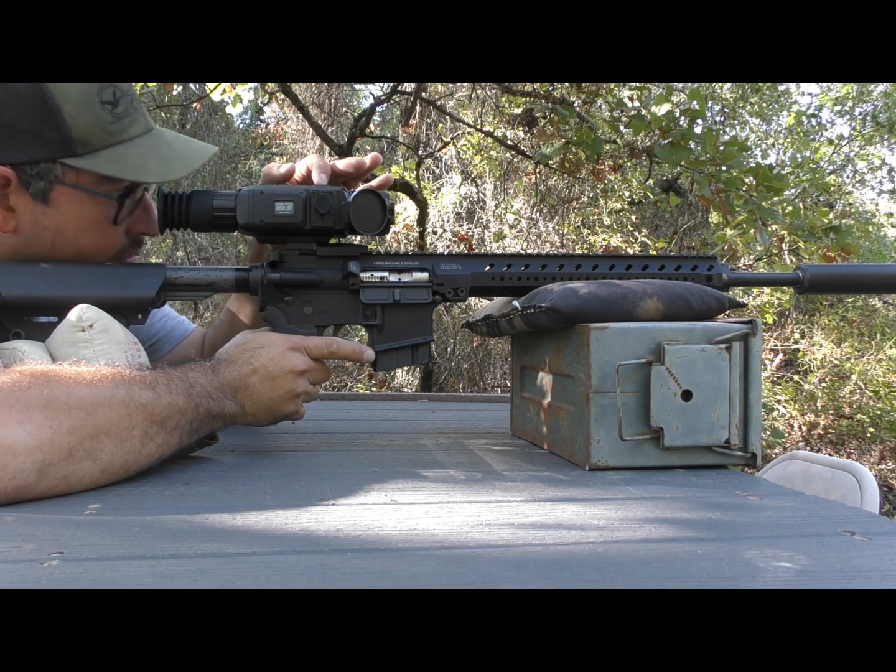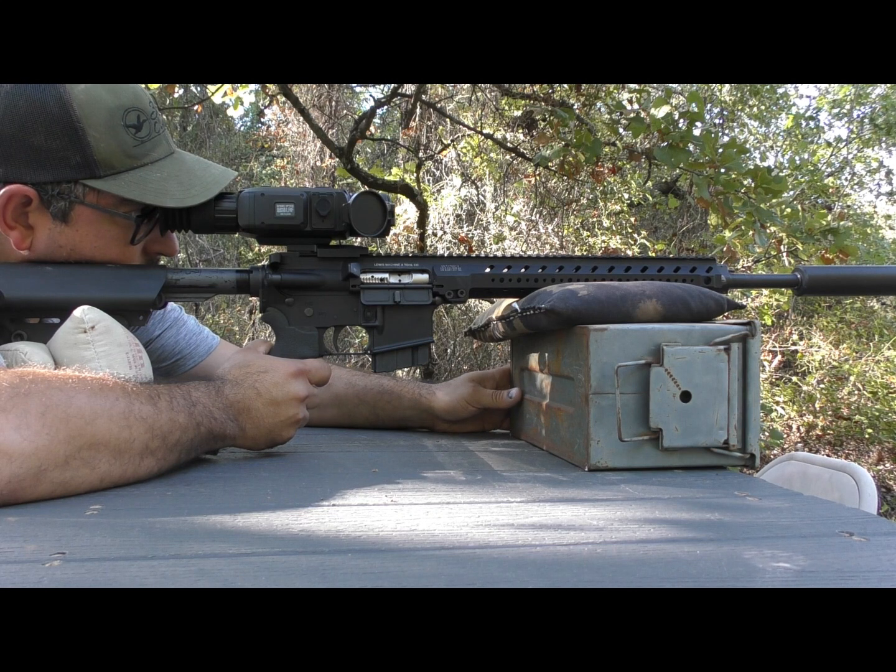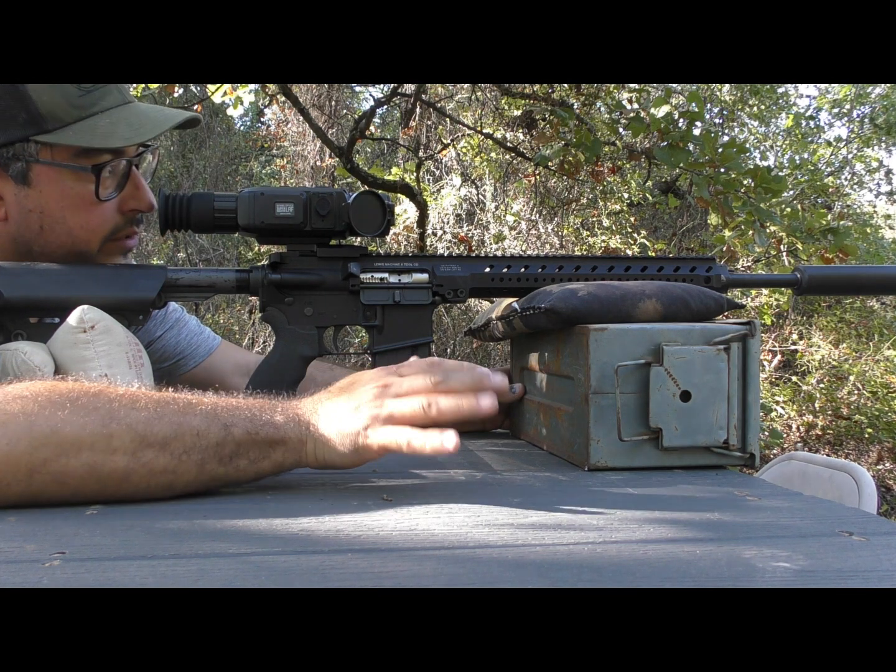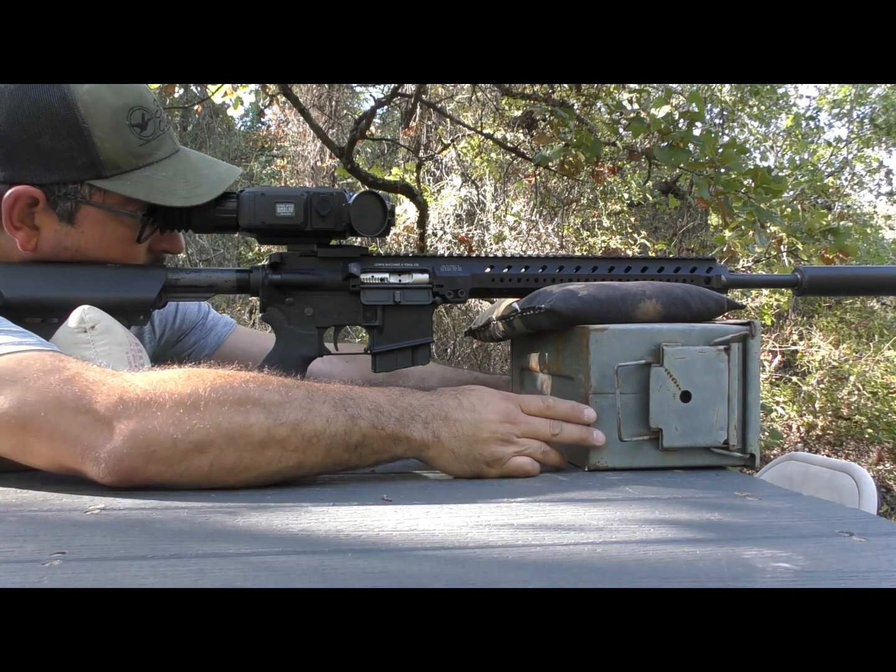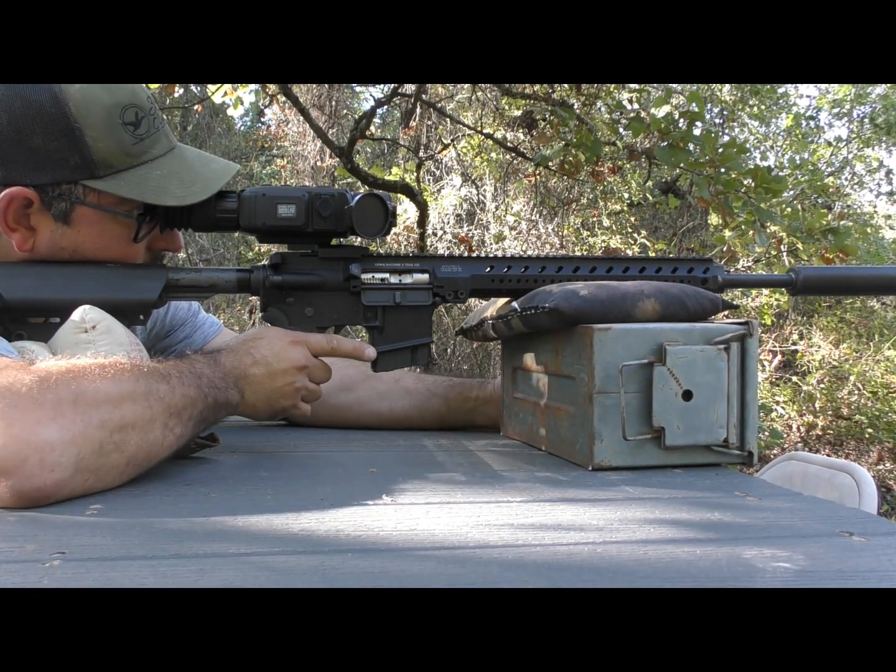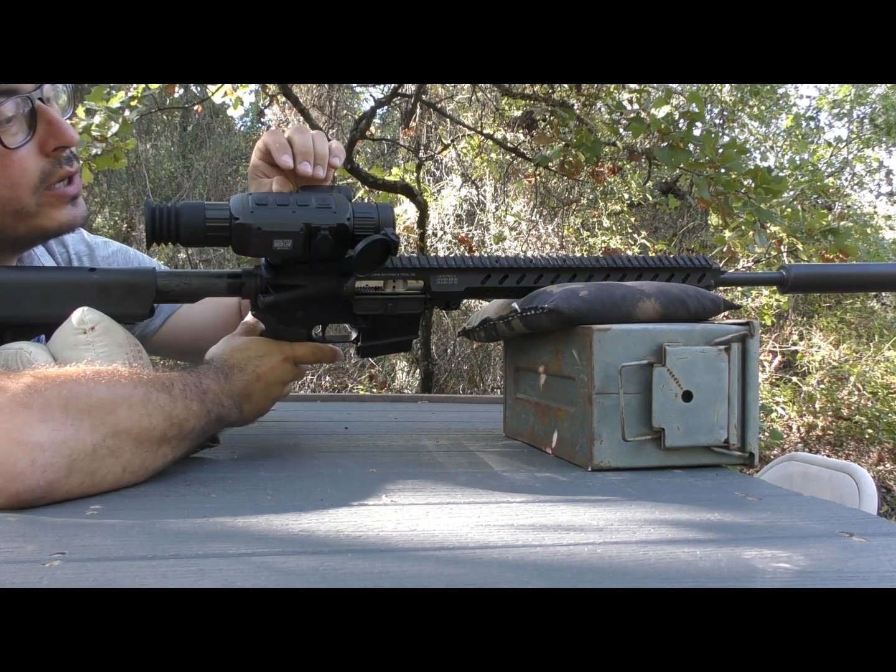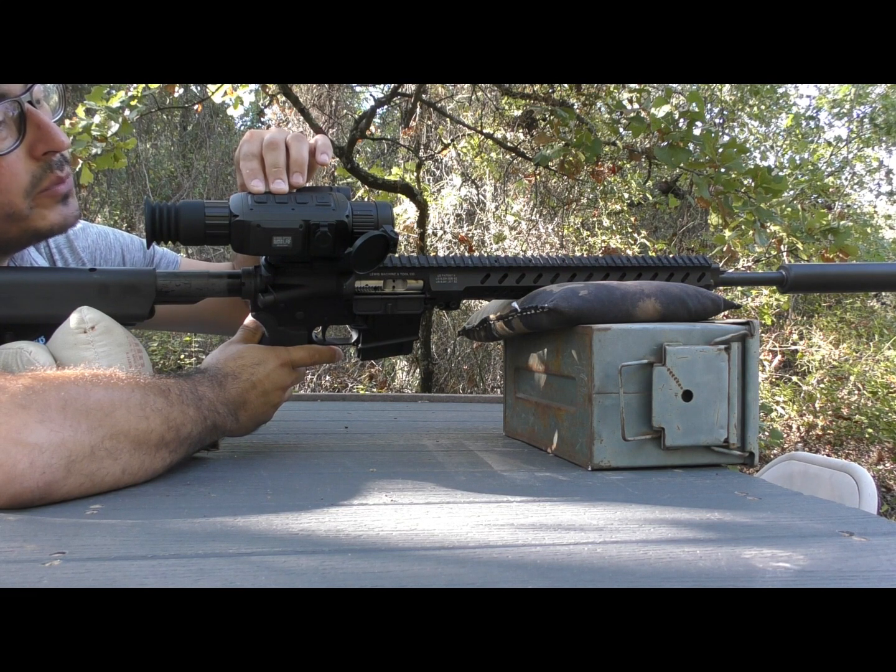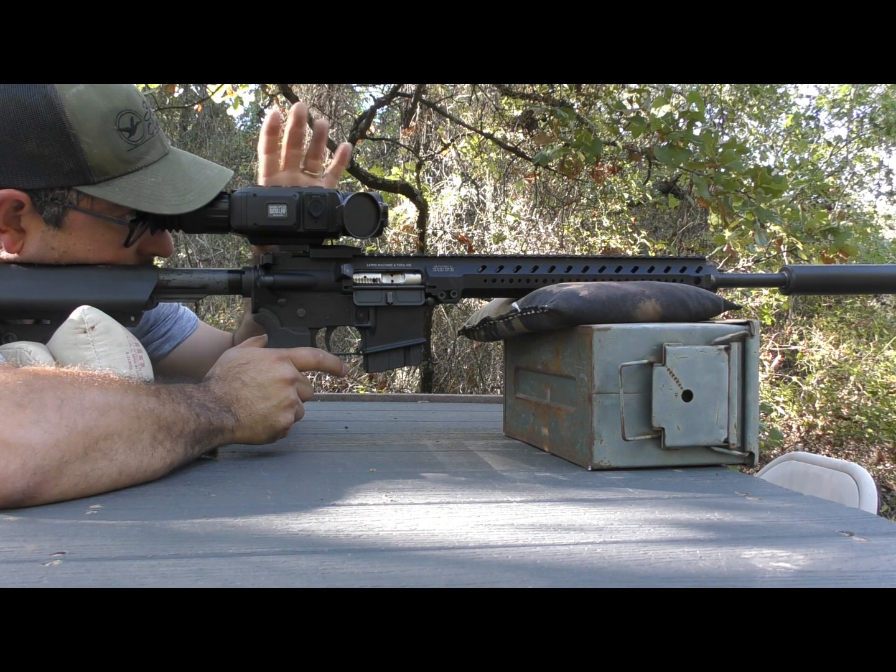So powering up the scope. Seems to be about a 14 to 15 second startup before all the reticles and menus become live and active. To record, you press and hold the rear 2 buttons together simultaneously for 3 seconds. So I'll go ahead and bring you in. There we are.